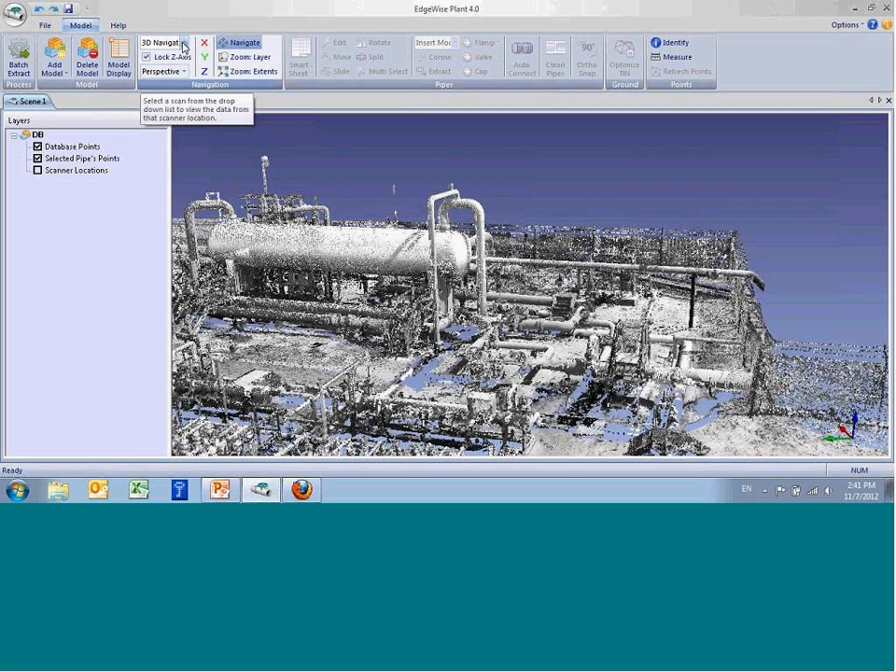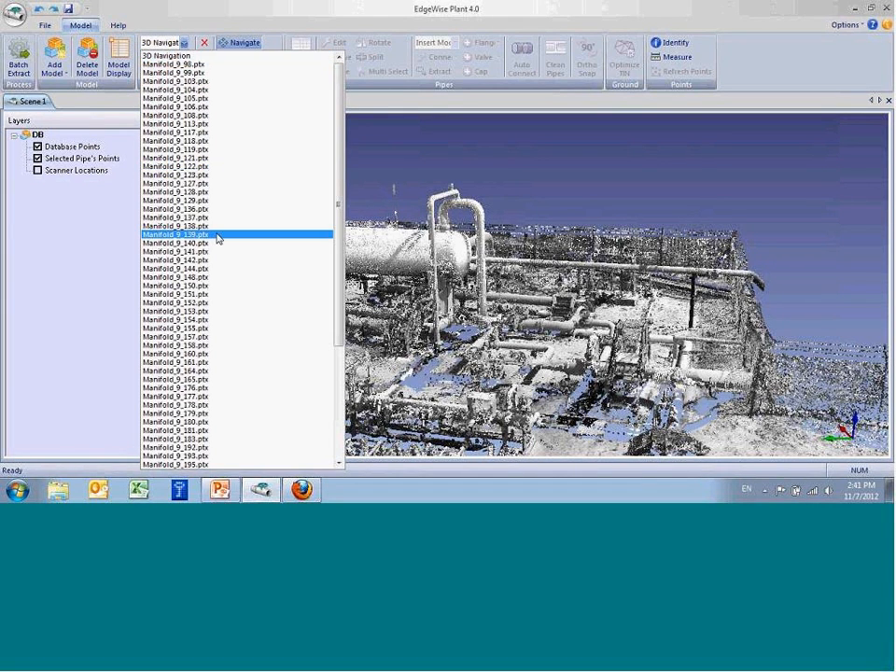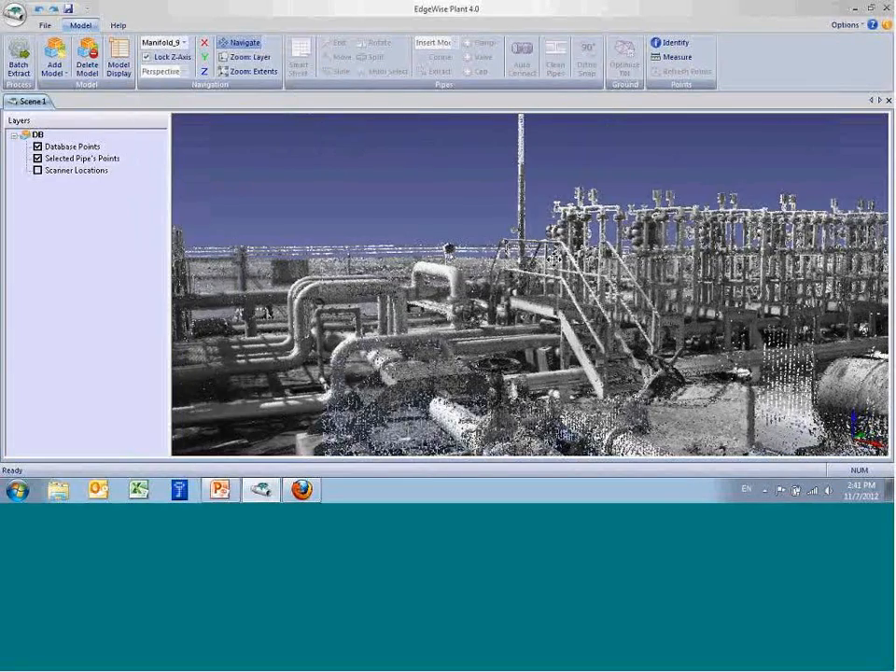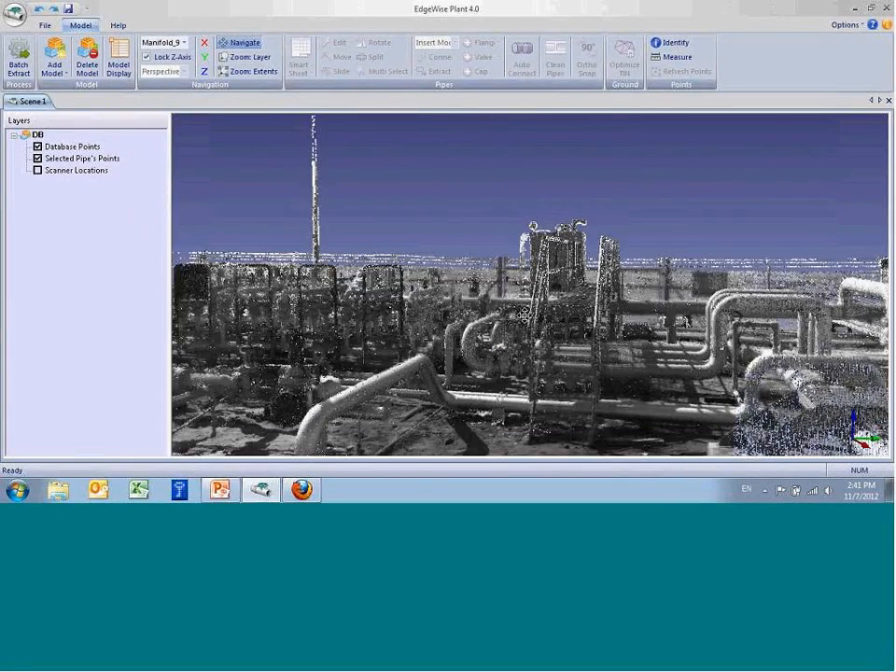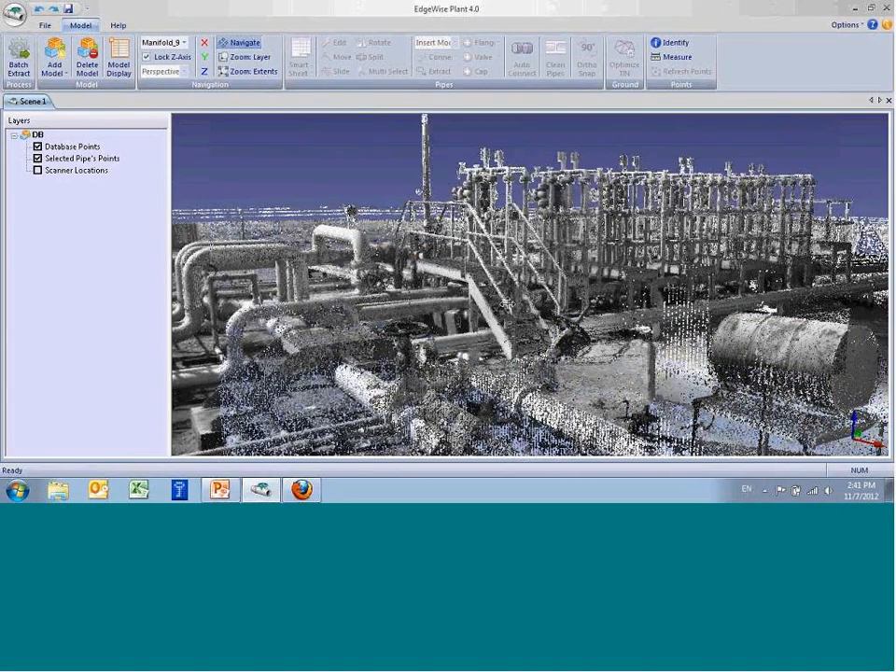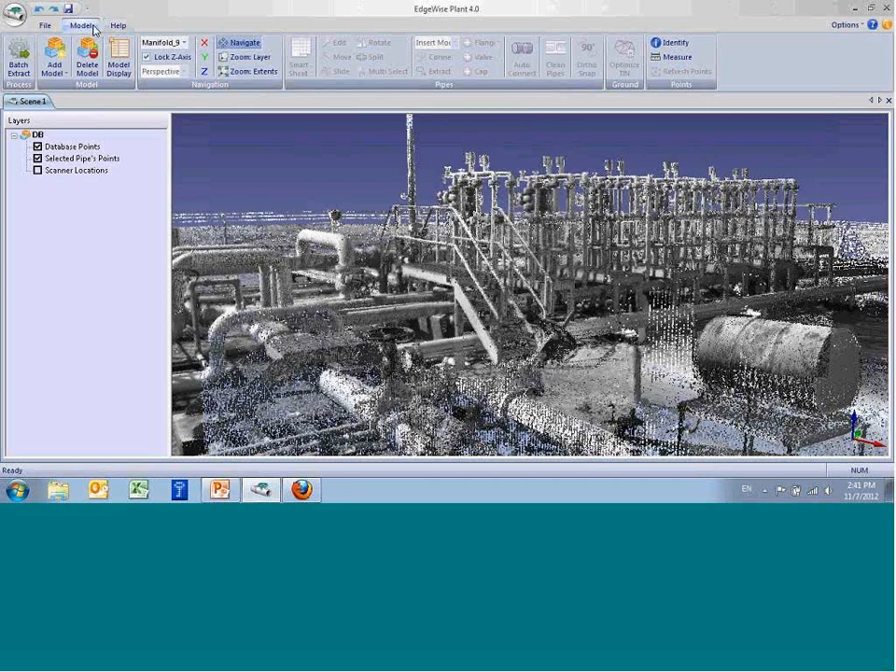Let me show you a couple of the neater features of the point cloud visualization engine. You can jump to any of the scans and get the data from the position that scan was taken. You can see we just jumped to a scan, and it looks like a picture. This is called bubble view in some of the other applications out there.